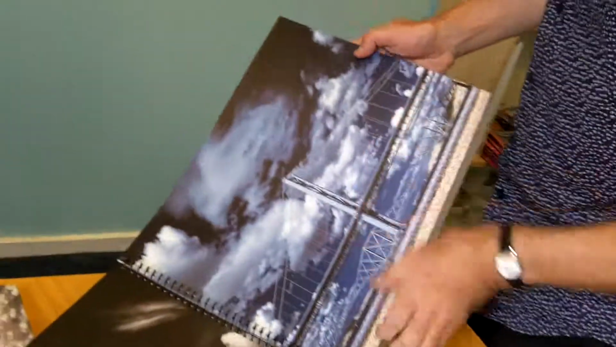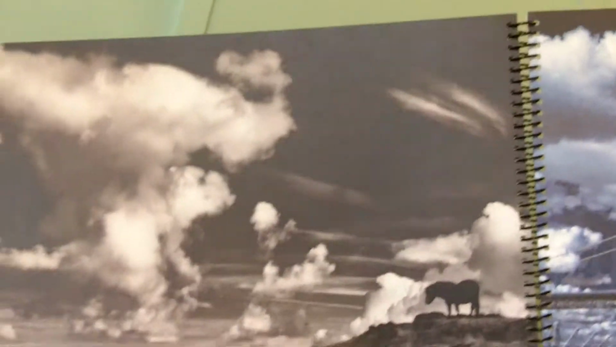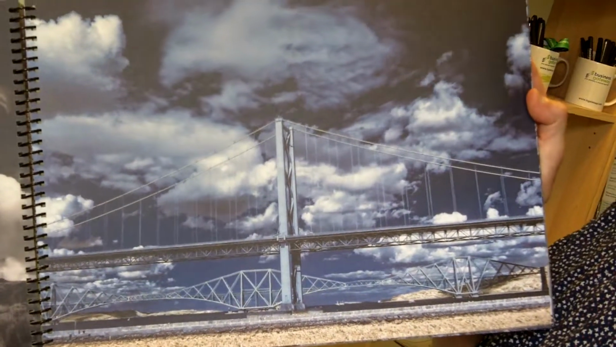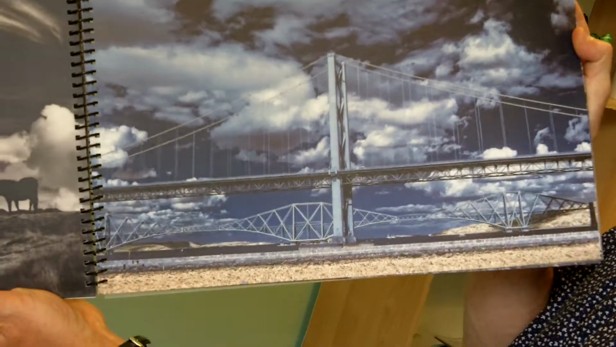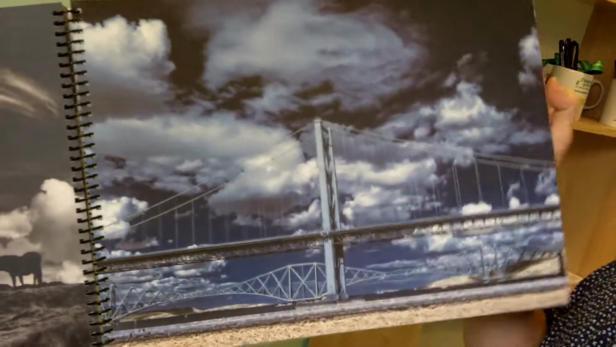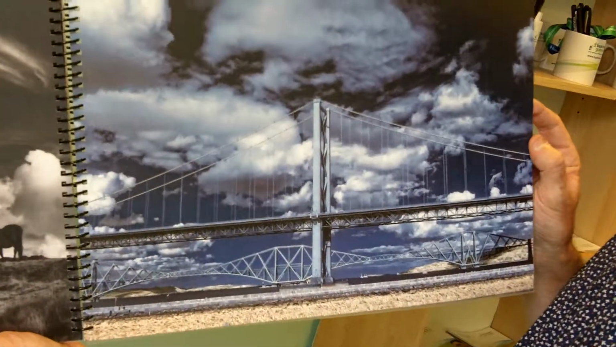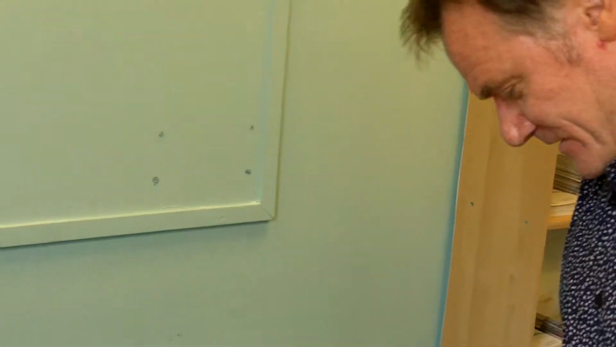Let's see, there's the horses again. That's the ridges. Now that one again, that's in colour infrared, but I've tried to make it realistic by keeping the sky blue. And as there's very little foliage and trees showing, it tends not to have the really colourful trees. So that one is colour infrared, but it could be a conventional picture, but you just know there's something strange about it, something different about it. It's sharper, the definition's different on it. That's right, exactly, the definition's different.